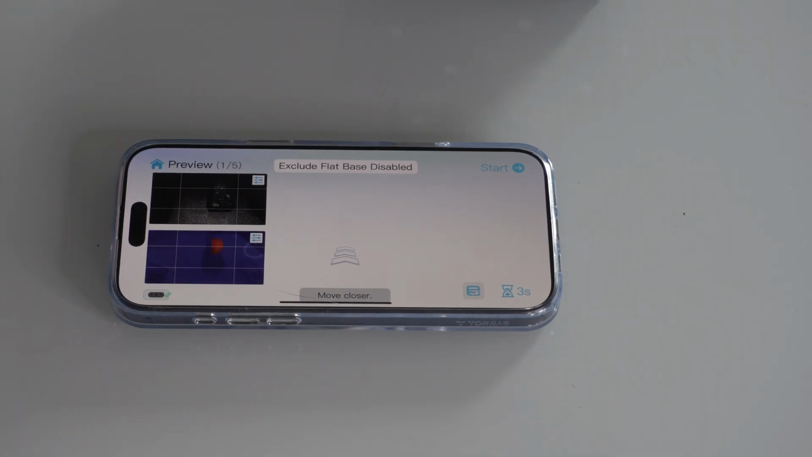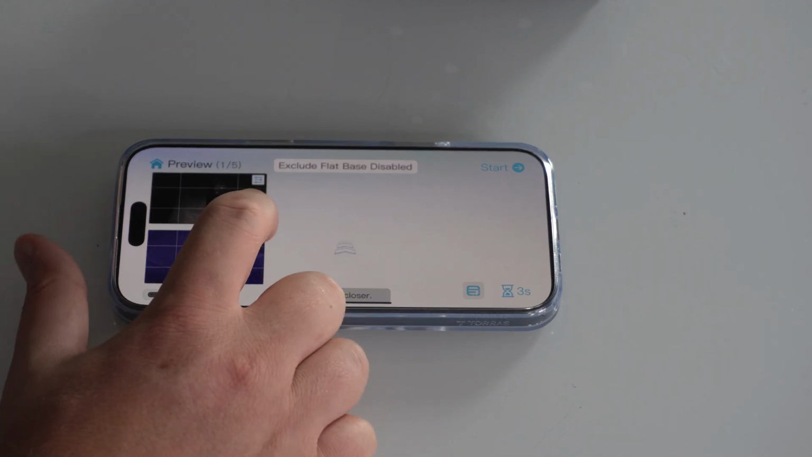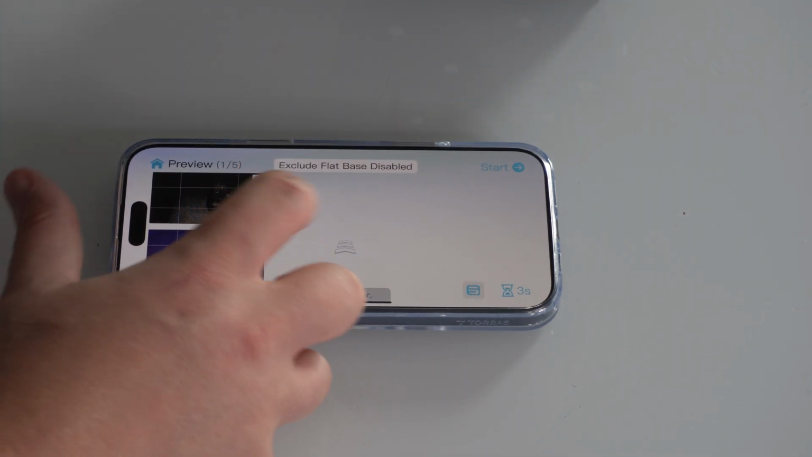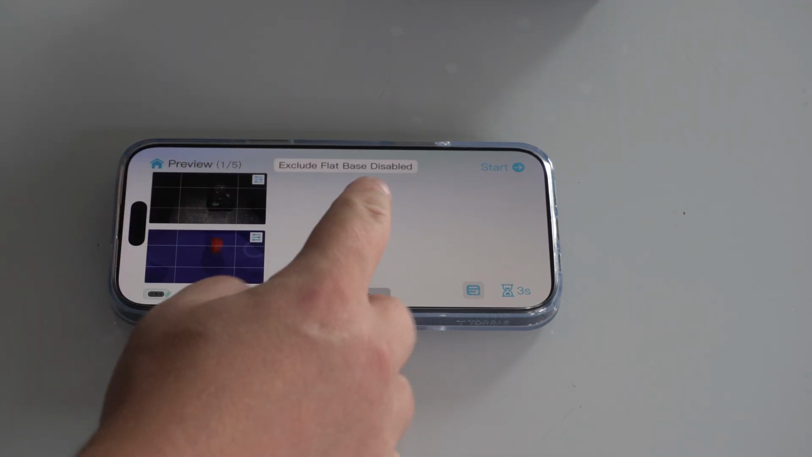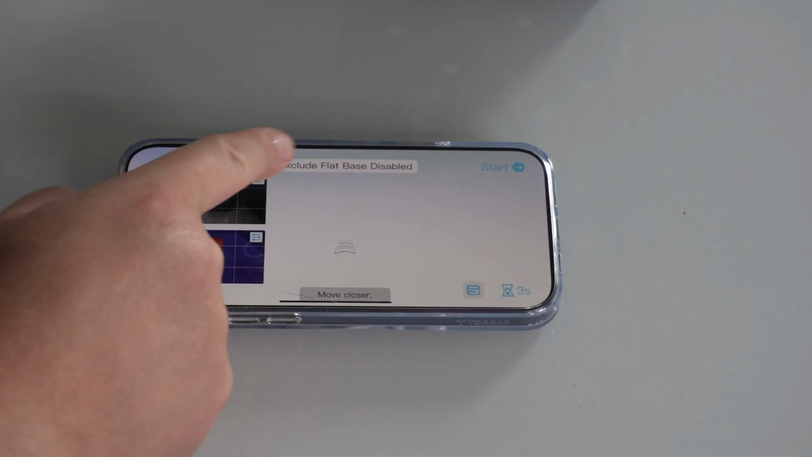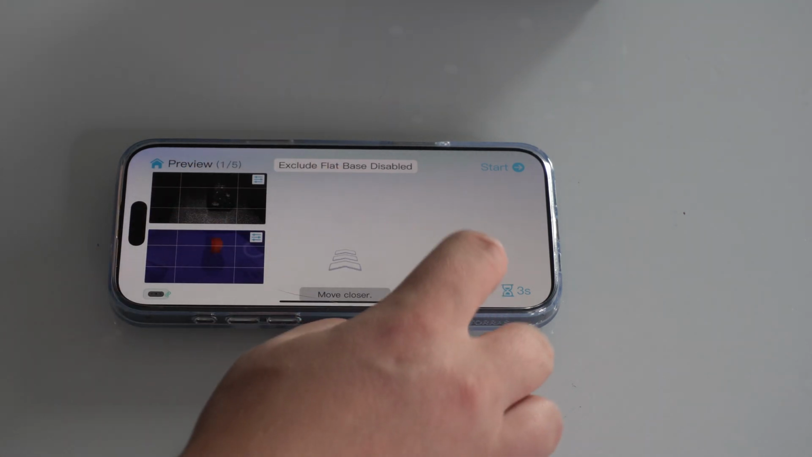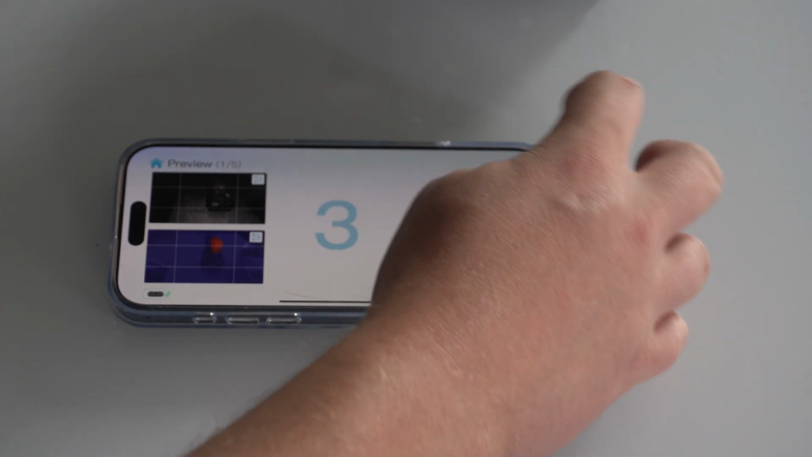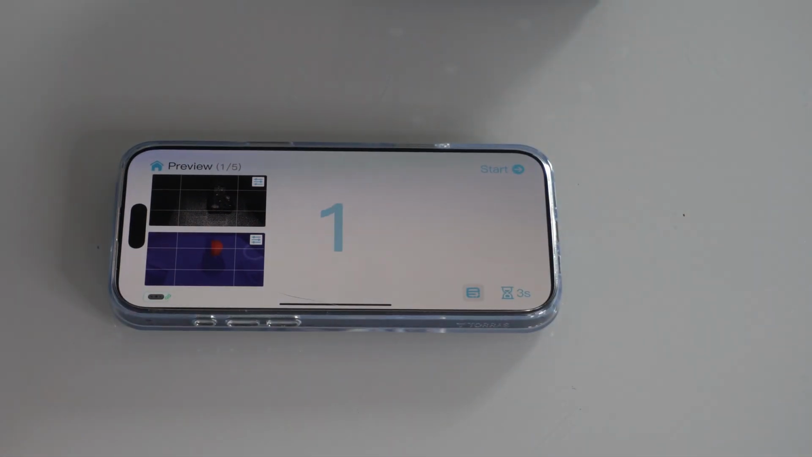Here, I just went ahead and put the little fountain here as an example, so you'll be able to see the device. If you click on these settings, you can switch between auto and manual and change the exposure and focus. Then it tells you how close or far. And then it's set to exclude flat base, and then this will switch that setting. And then you can just hit start once it has what you're looking for.